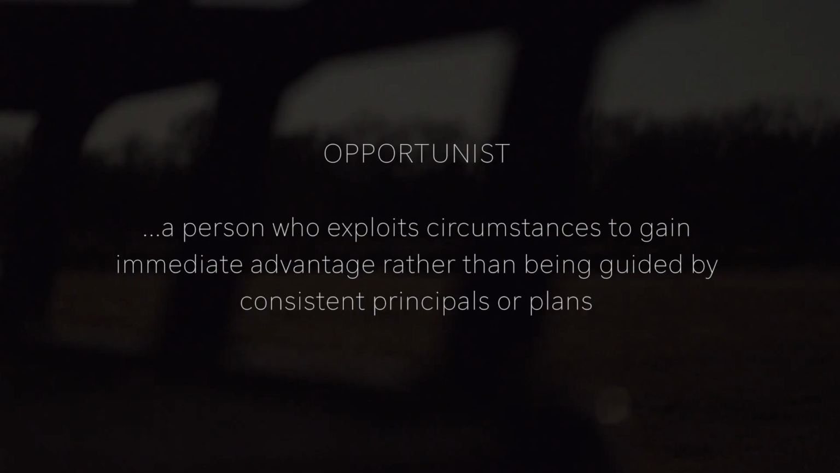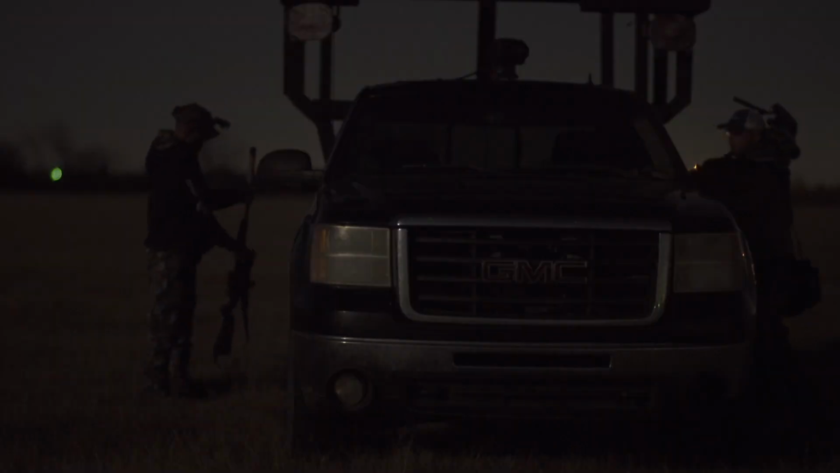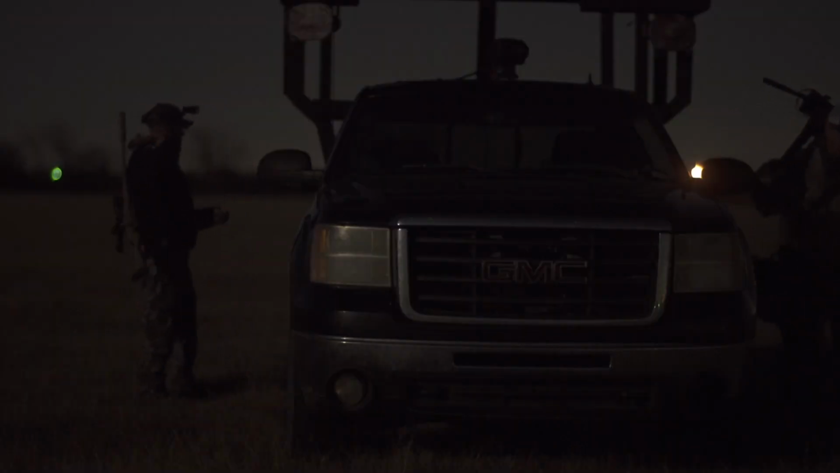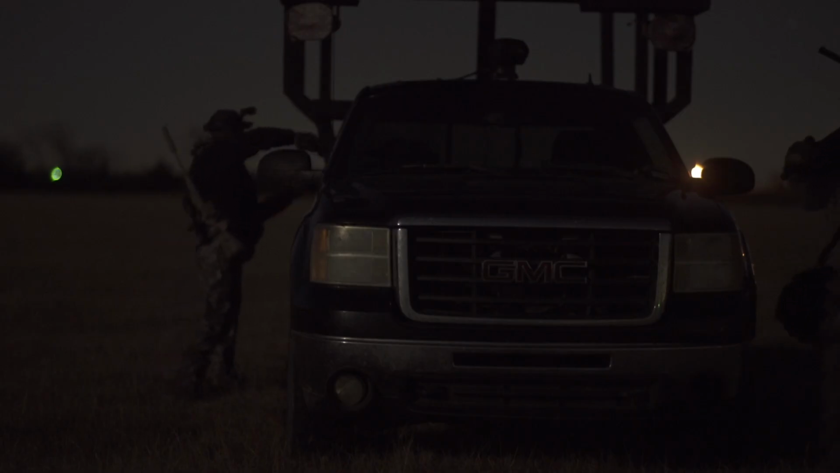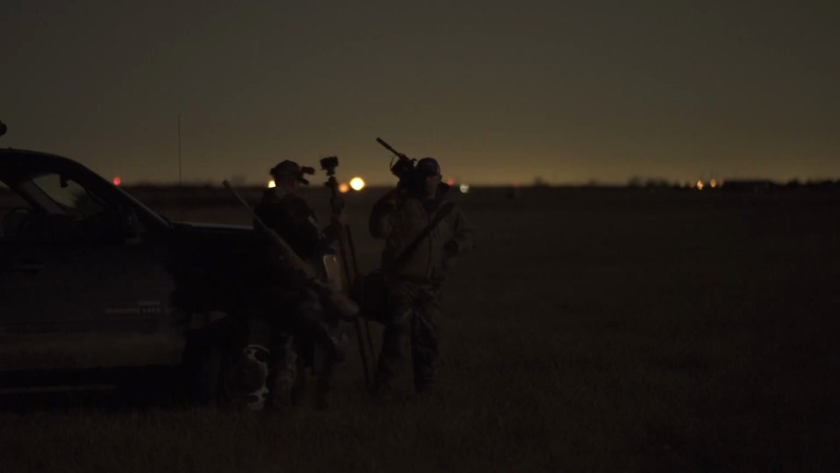A few weeks back, Ronnie and I decided to retry a place we have some personal history with, a bobcat we somehow let get away from us. We just got done calling the opposite end of this thicket with no luck at all, and figured what would it hurt to try the other end.